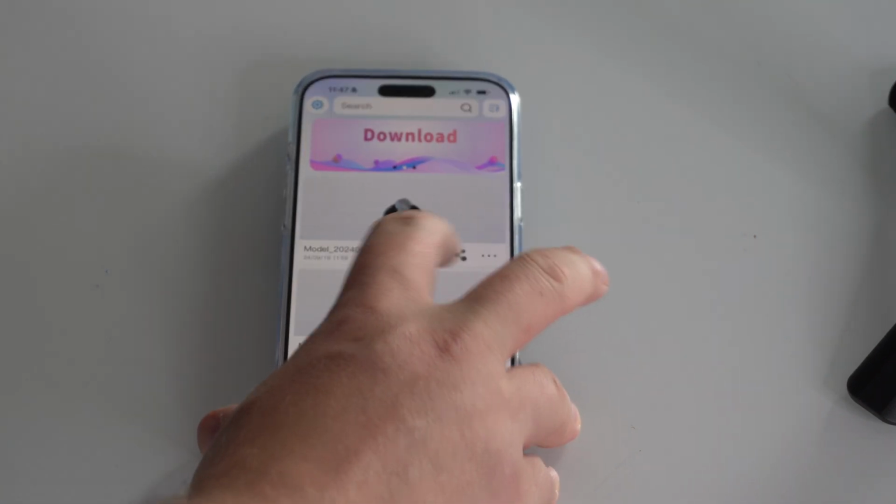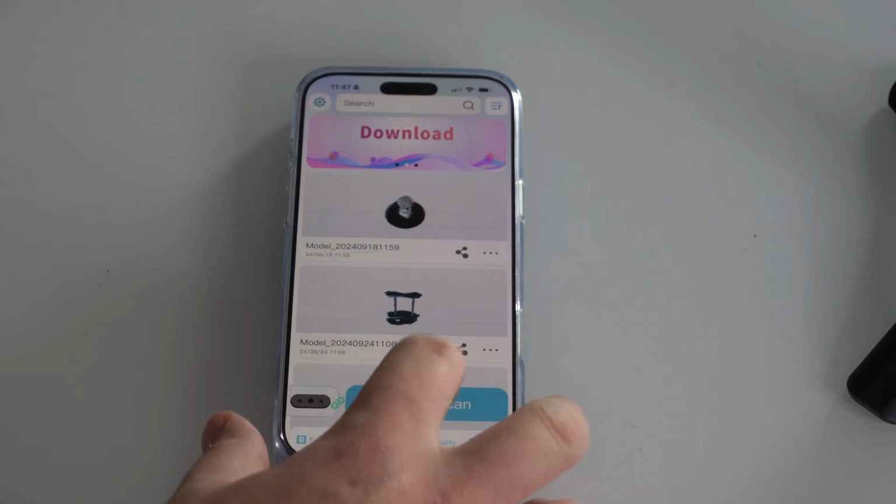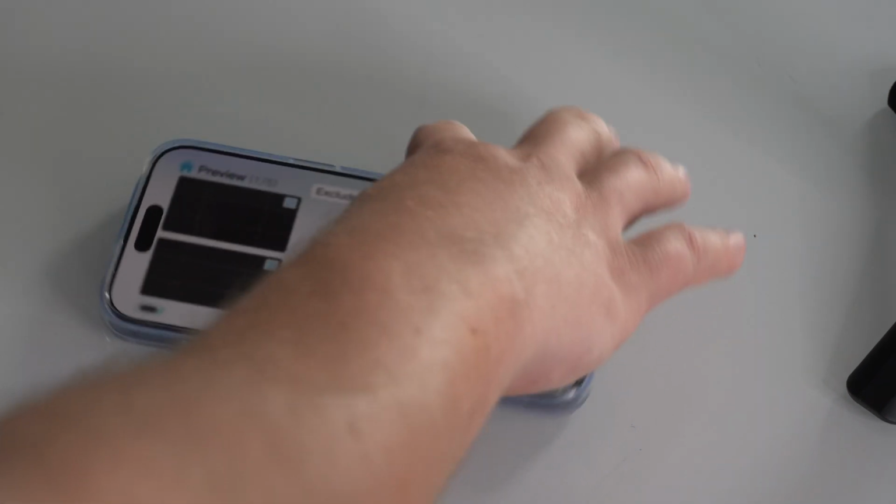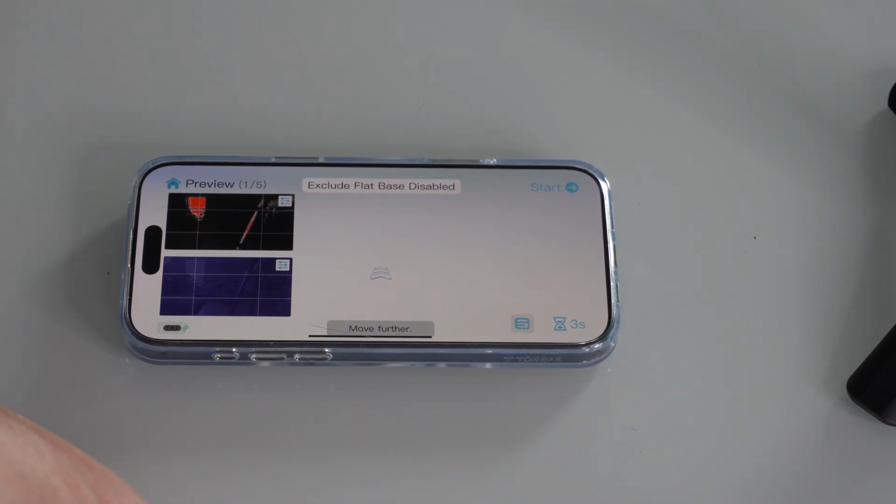All right, so let's go ahead and close this. Then if we go into new scan, it's going to give us all the data from the scanner, so we can move it around on whatever object we're trying to scan.